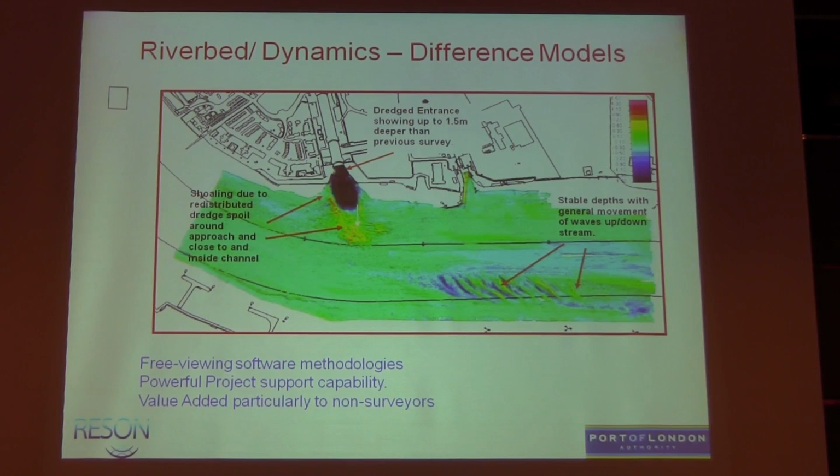Critically for our day-to-day work is that simple idea of just a different surface. This is a difference of an area of about 2 kilometers of the river, surveyed in about an hour and a half, 2 hours. And there's been some dredging here, water injection dredging, so the blue are areas that have got deeper, the red and yellow are areas that have got shallower. And this is a sand wave area that's just moving up and down probably twice on a tide. So the critical depth over the top of these sand waves hasn't changed that much.